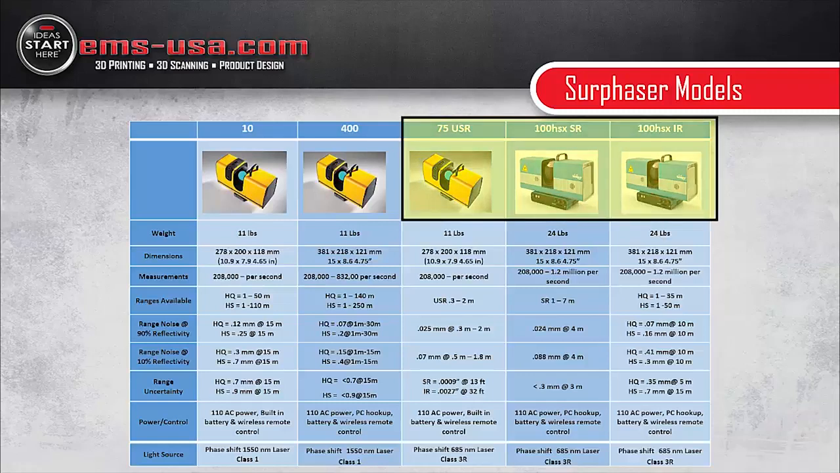And then the 75U ultra short range, the 100 HSX short range, and the 100 HSX intermediate range are really more for mechanical engineering, metrology, reverse engineering, more of things like aircraft, vehicles, marine products, big industrial pumps, power generation, things like that. A little bit smaller stuff.